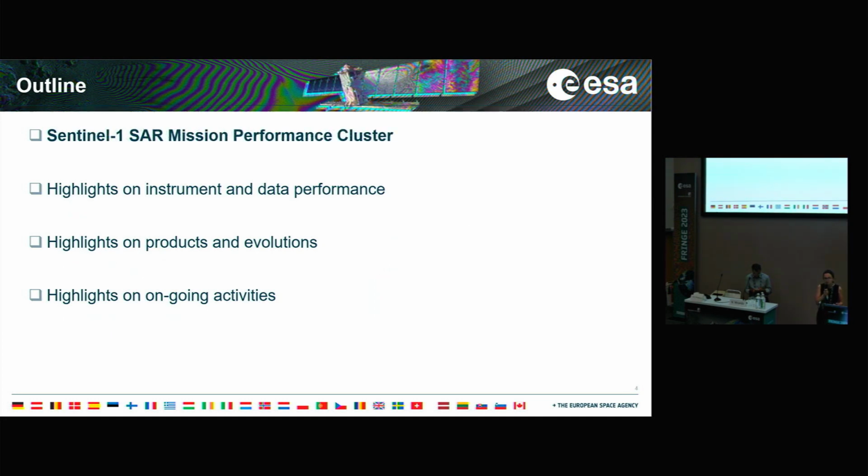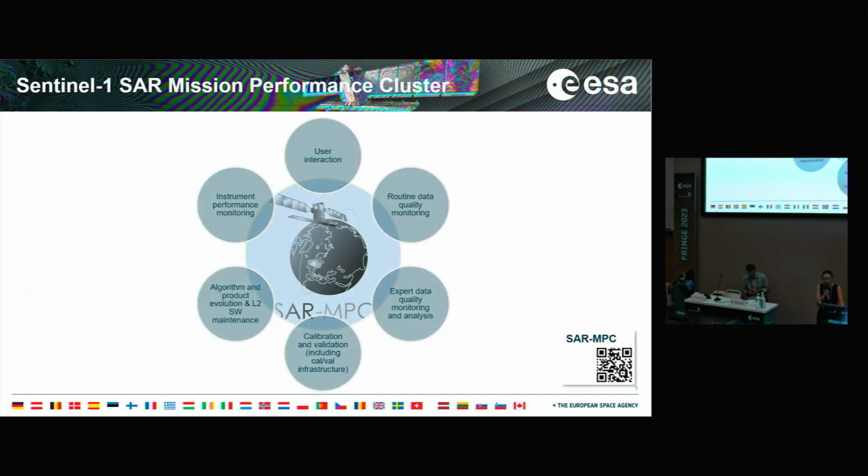So starting with the mission performance cluster, following the CalVal approach that we have for Copernicus, when we enter operations phase 2, the CalVal is carried out by what we call the SAR-MPC, the Mission Performance Cluster.